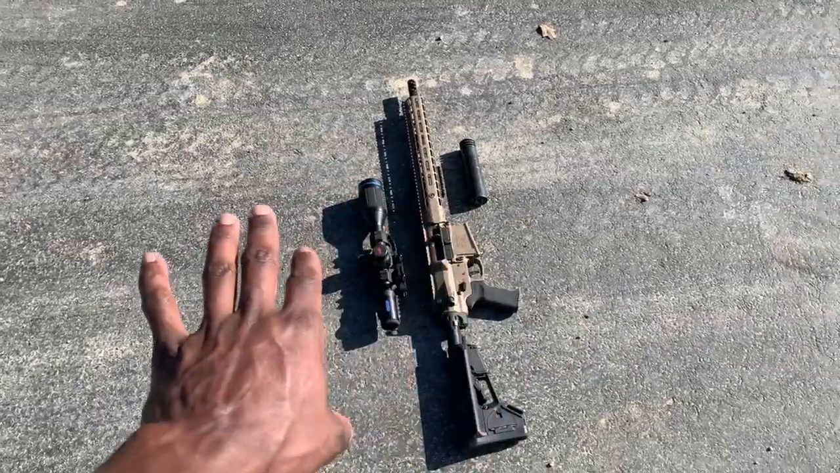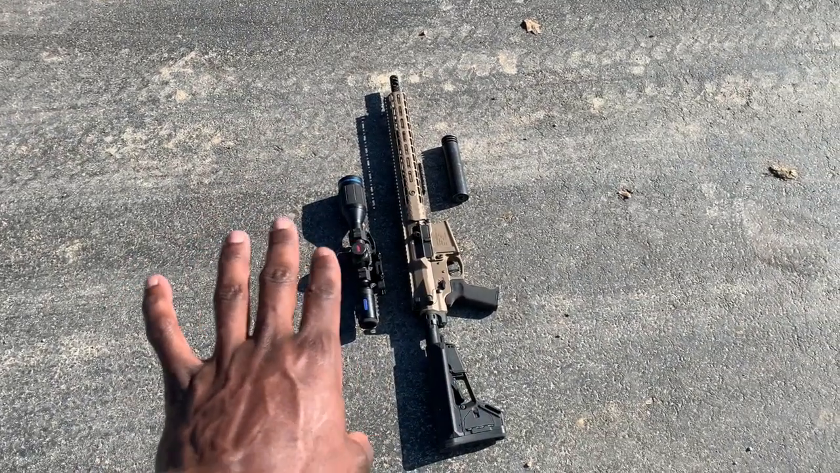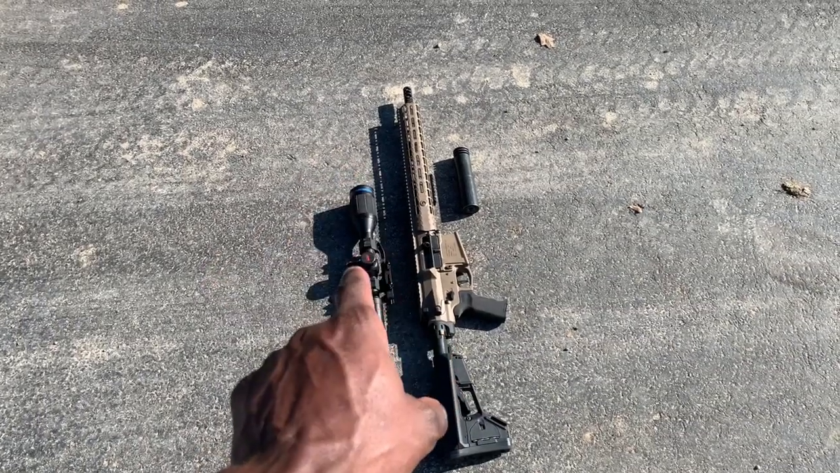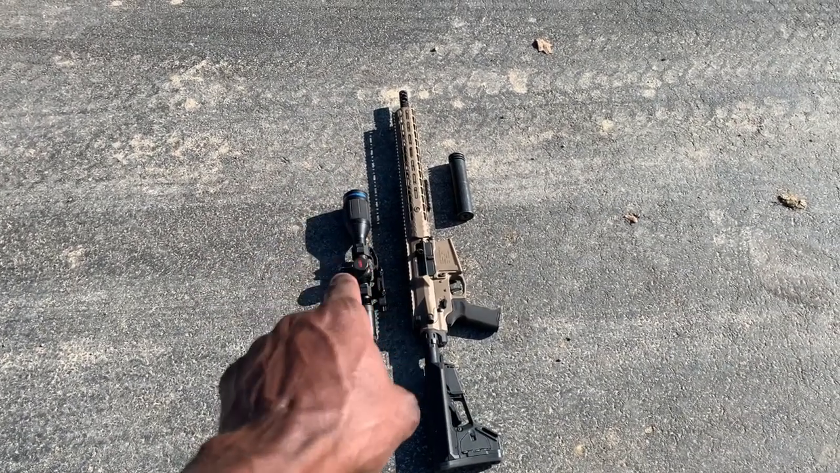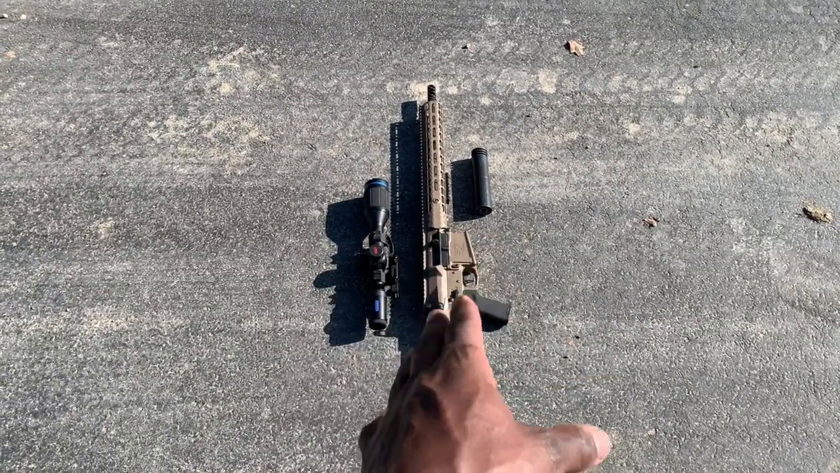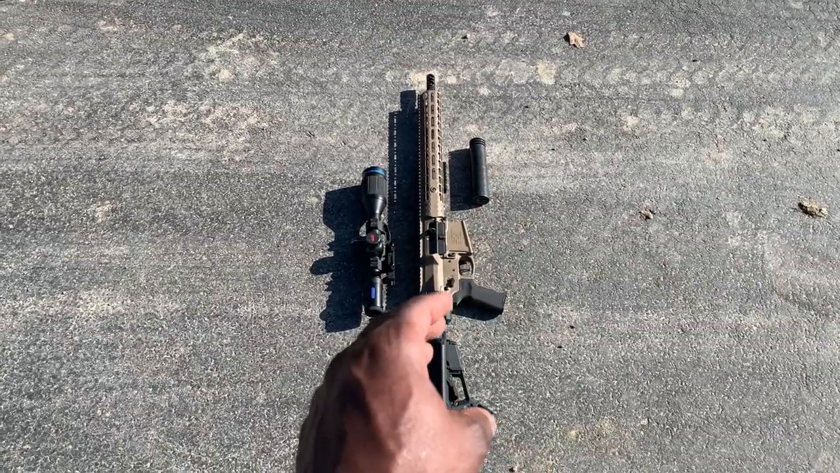Okay, so we took the scope off and we put it on a 300 Blackout and it ran just fine, but it did not like the AR-10. So I'm not saying all these XP50s are like this, but obviously something is wrong with that. So that's going to go in and get repaired. The rifle wasn't 100% reliable either.